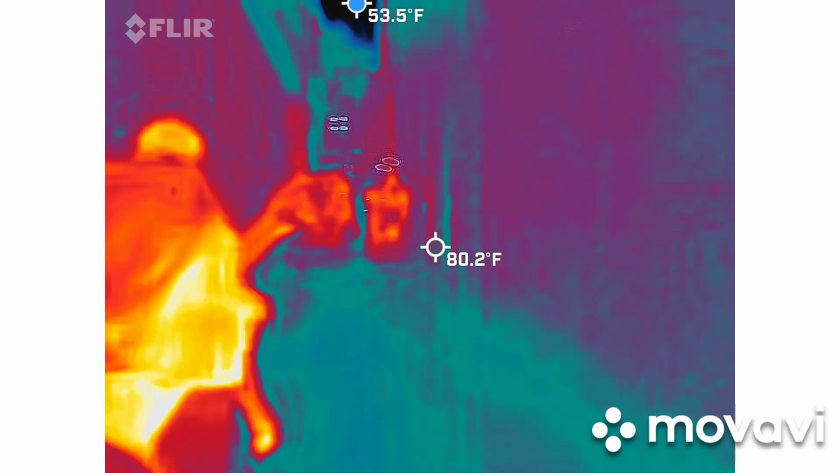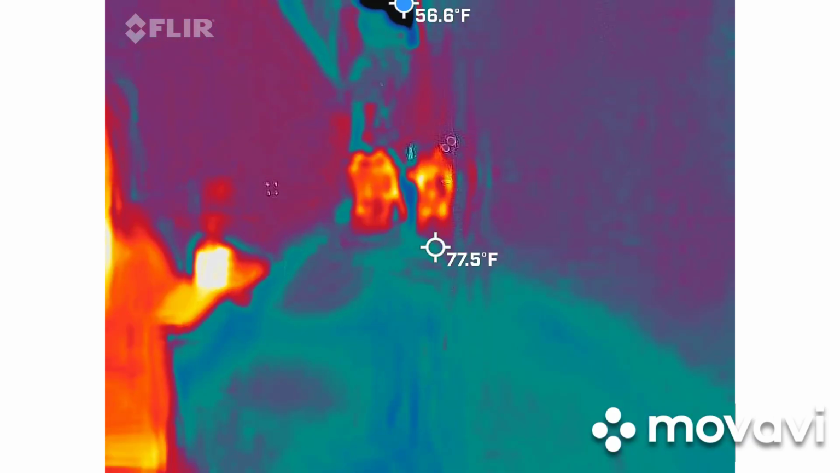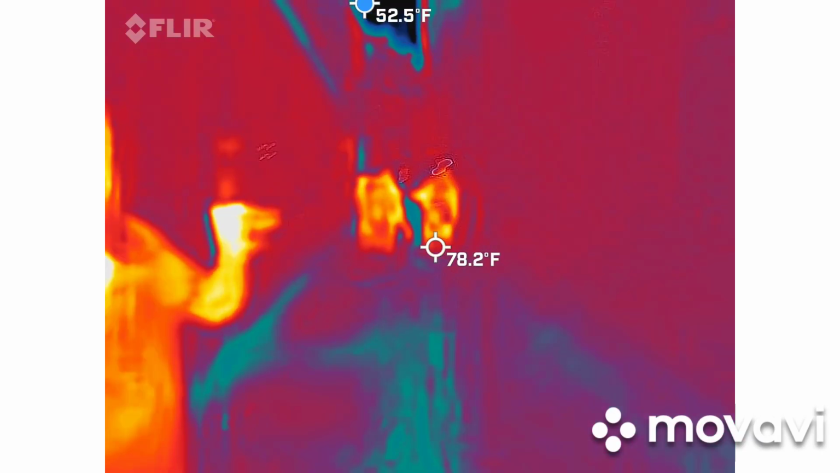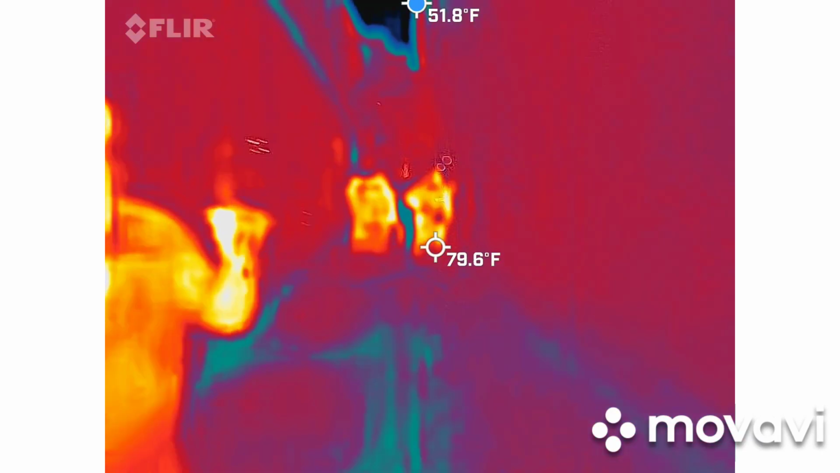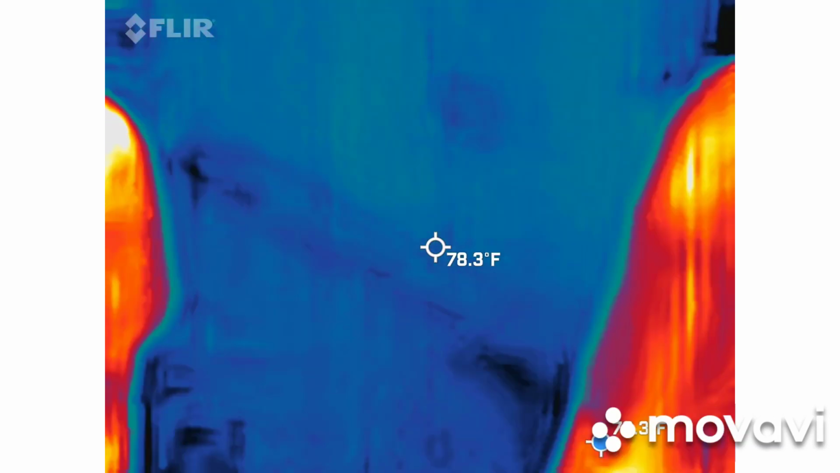So let's bypass this group up here. We're going to just follow my lead. Again, just casually hold your camera so nobody's getting offended. And then definitely keep that to a minimum once we pass through the group. All right, let's keep going. Stay towards the back, that way I can get over to that.